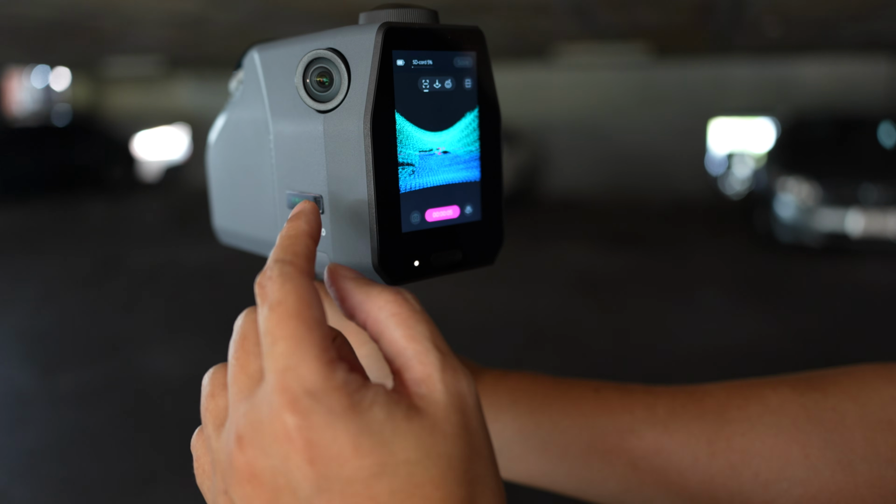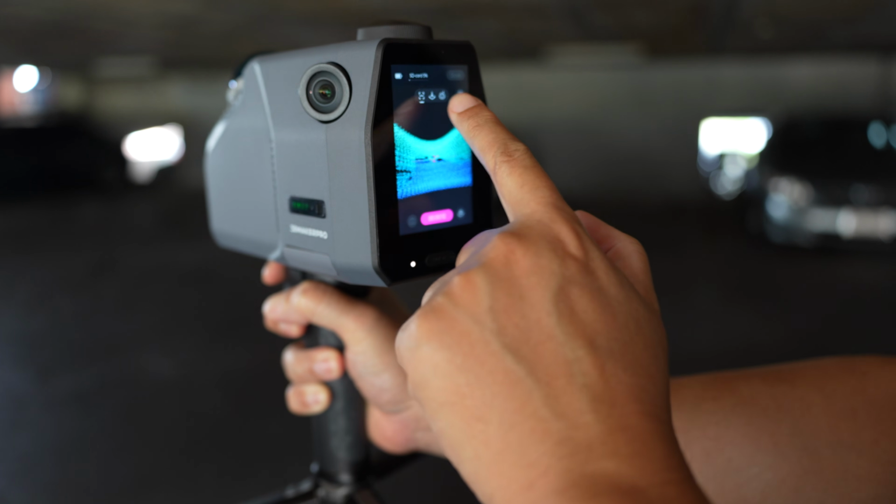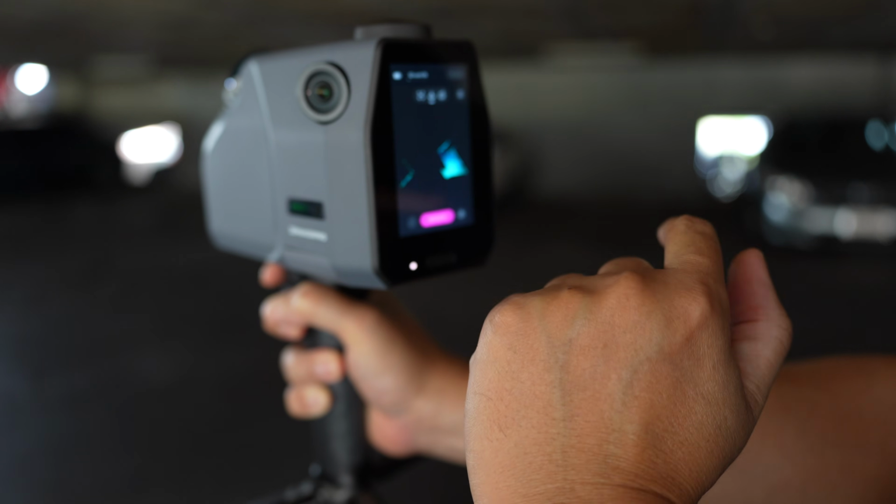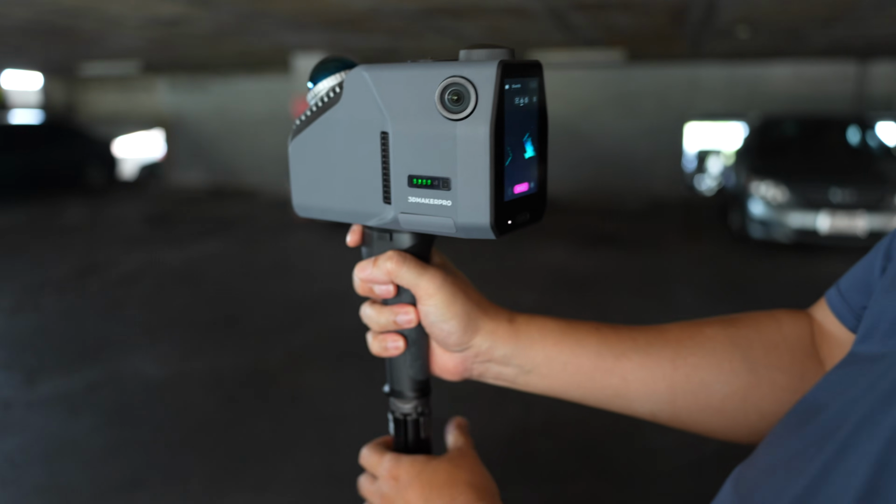Okay, this will be the view of the LiDAR, first person view. And if I click here, that would be the plan view. So I start walking now.